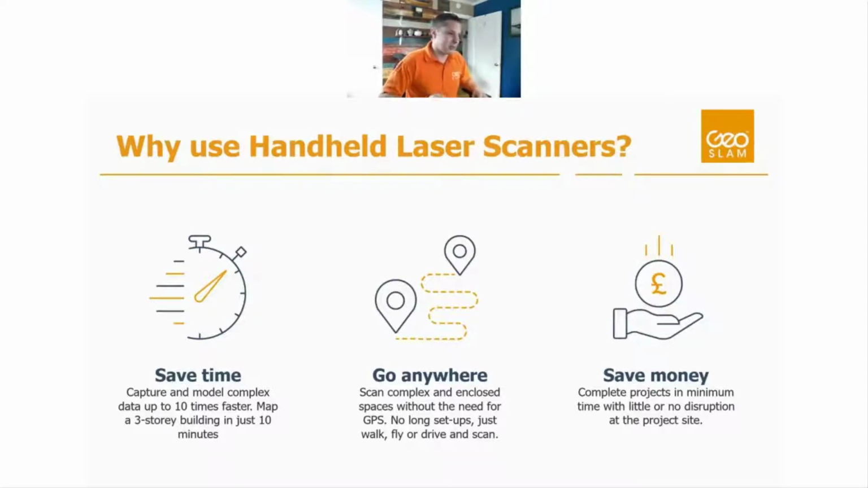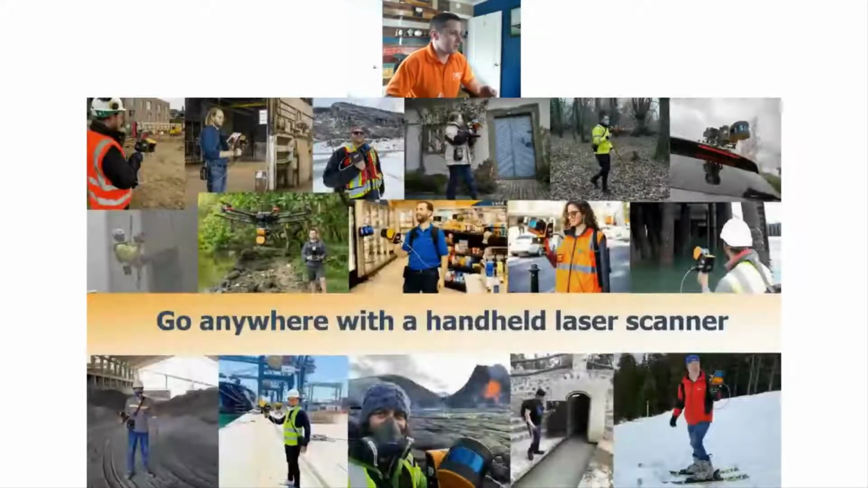And the versatility, right? We can take this system pretty much anywhere. We can take it inside, we can take it outside, we can fly it on a drone, we can take it underground. The sky's the limit. The versatility really adds a lot to the value of the technology.